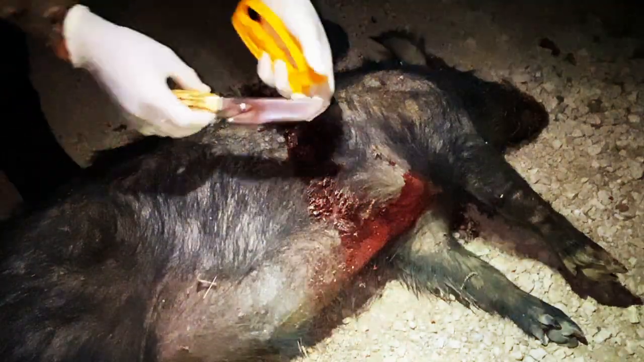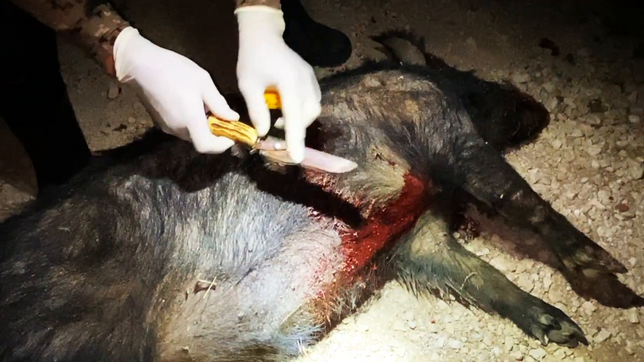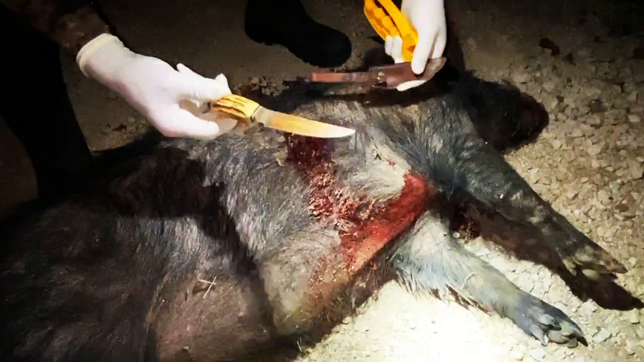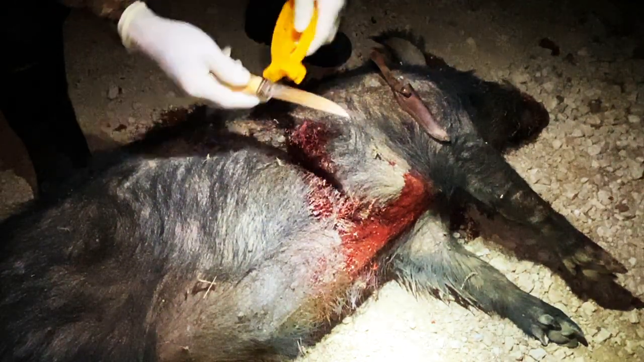I just wasted about 30 minutes trying to find my knife, and I have no idea what I did with that. Look at this. This is probably some family heirloom here, but I'm going to clean this thing up. But I did sharpen it for a while upstairs.